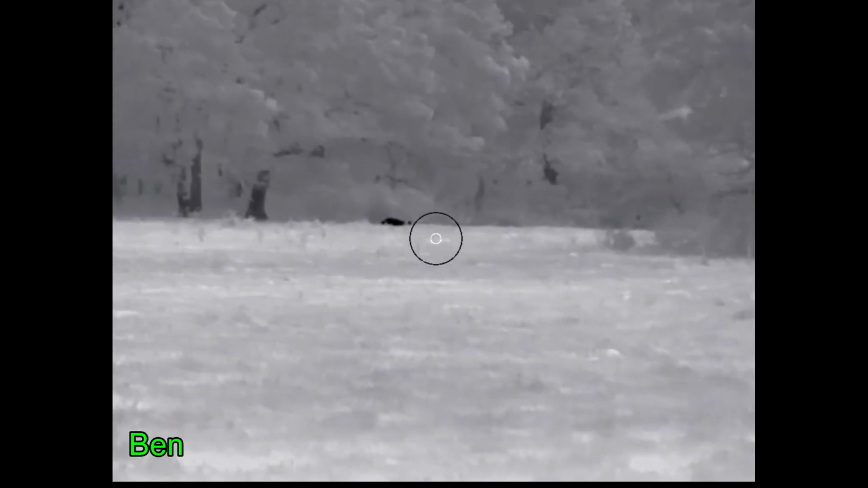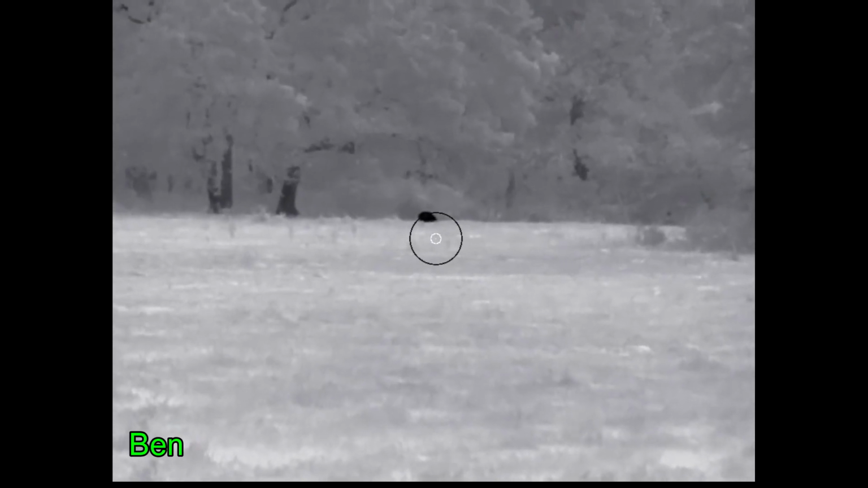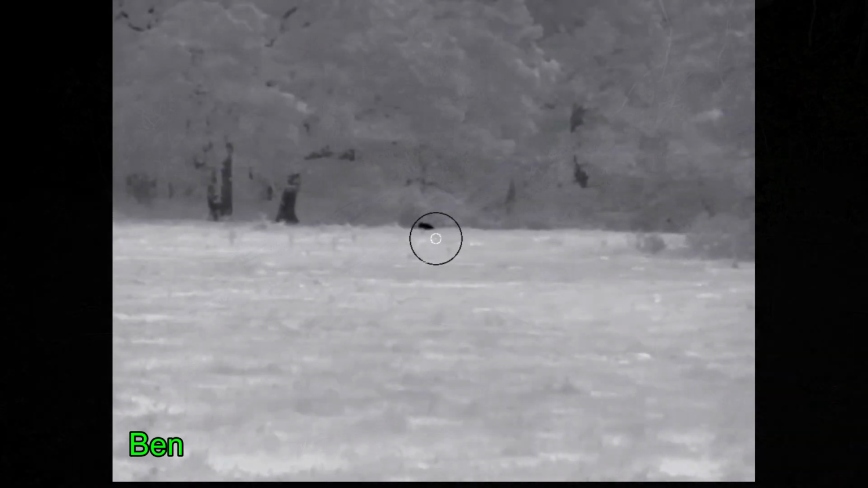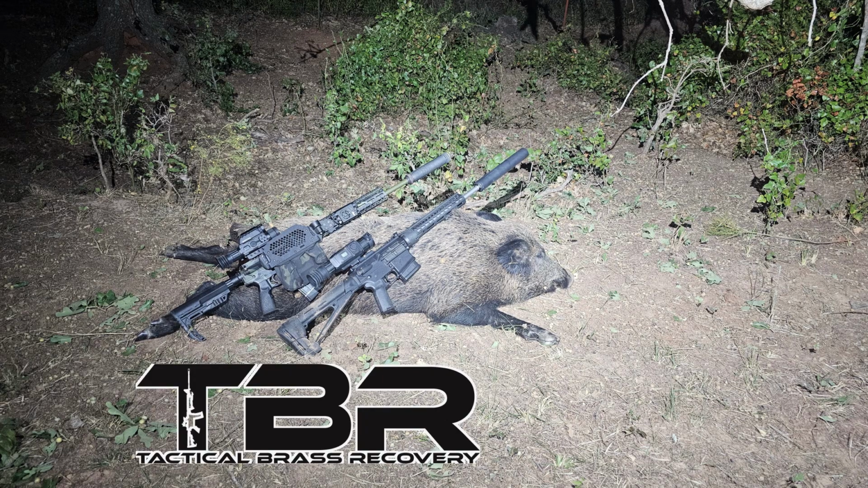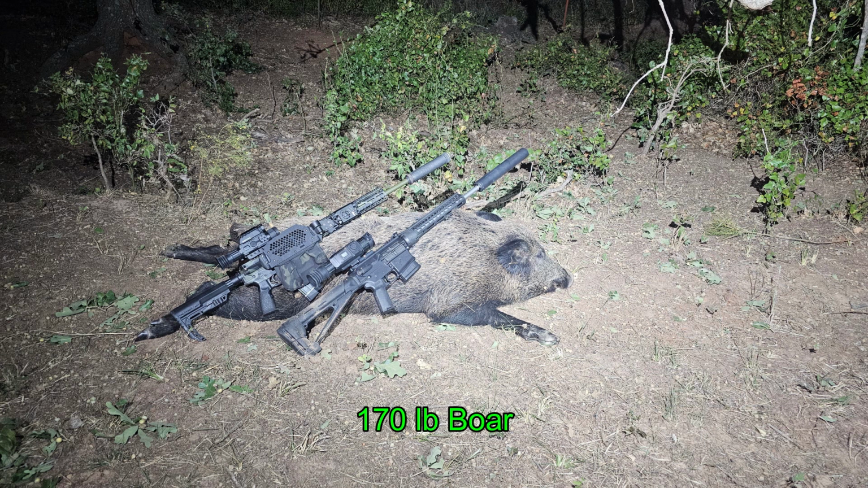2 shots, 2 hits, and the hog goes right down. And we stay on the hog to make sure he doesn't get up, and he doesn't. Brass Catcher by Tactical Brass Recovery. Not everything is thermal and night vision. We do a lot of white light work, and I'm using an Army Tech Wizard C2 Pro Max long range for my illumination needs. And our hog came in at 170 pounds.